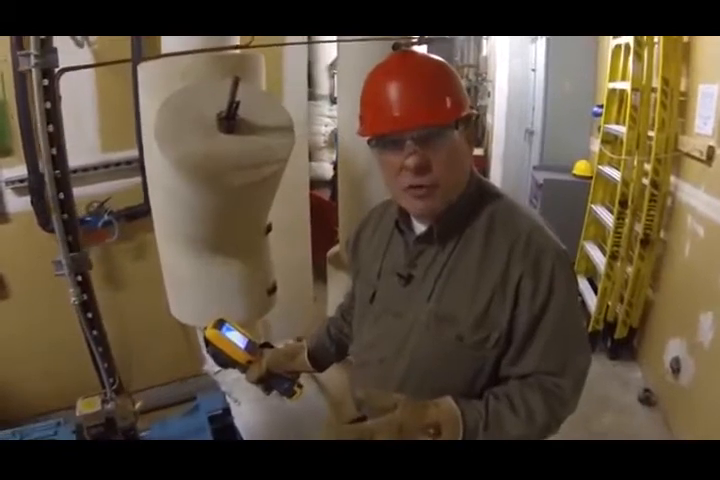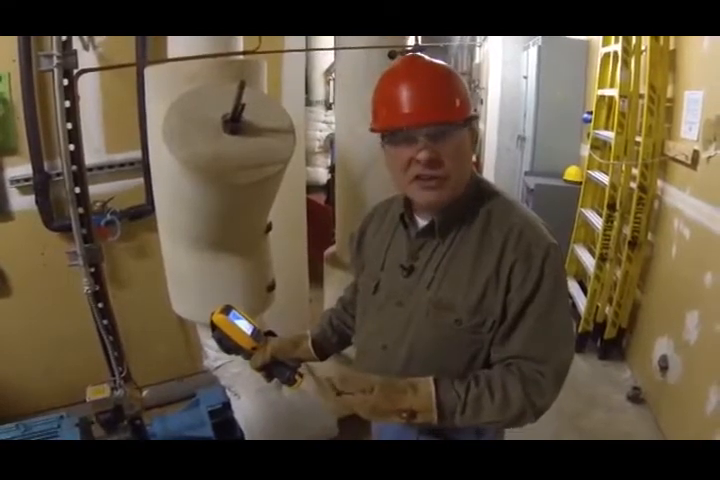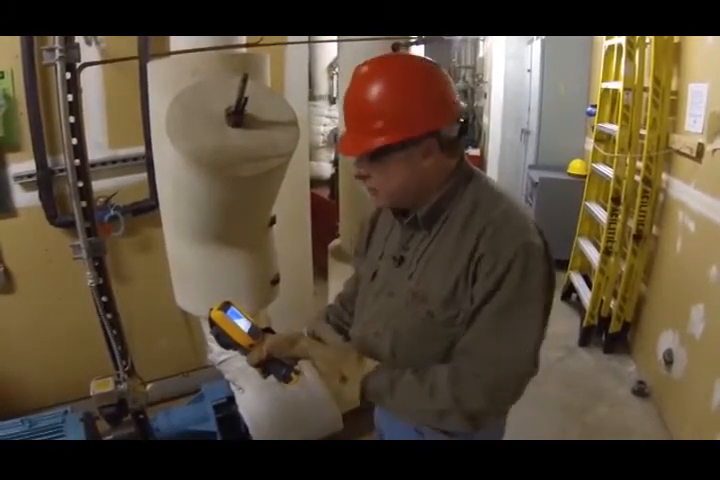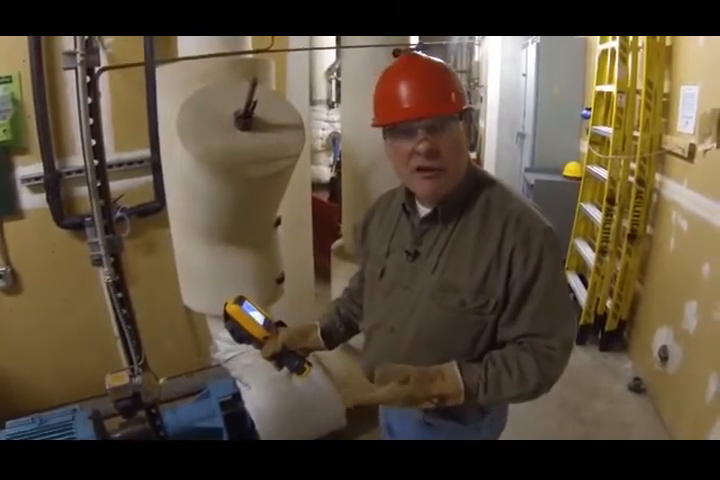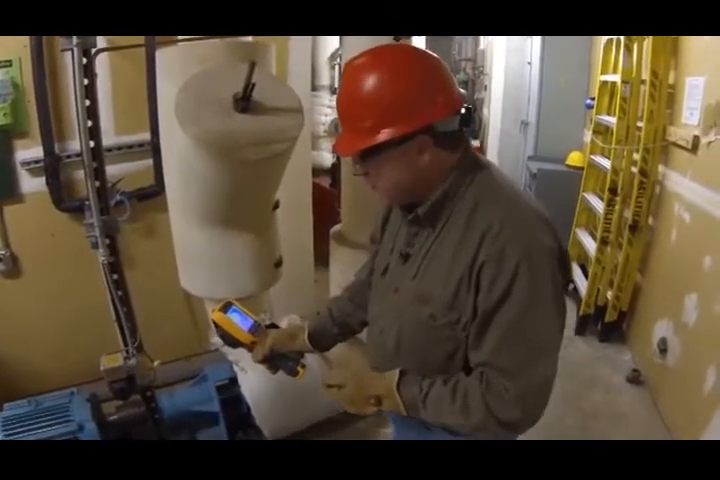You need to do some extra work to try to figure out what's happening, because a misalignment, a bearing that's just wearing out, over lubrication, under lubrication, all of these things can also cause that motor and this motor pump assembly to operate inefficiently, draw more power, and not actually get the work done that you want it to do. So everything looks fine there, not seeing any issues.